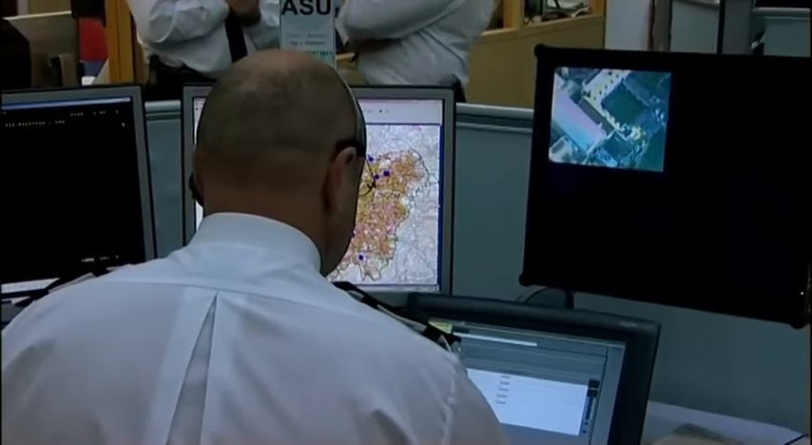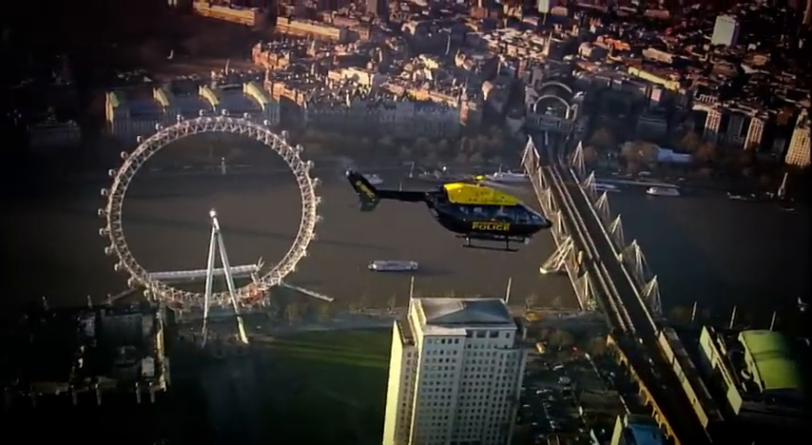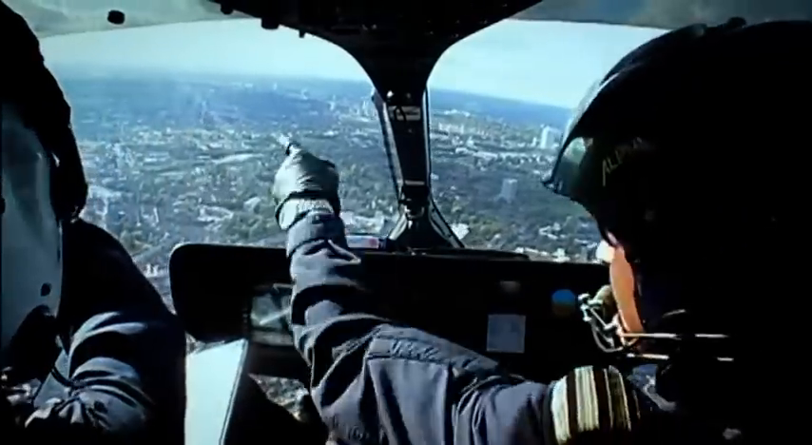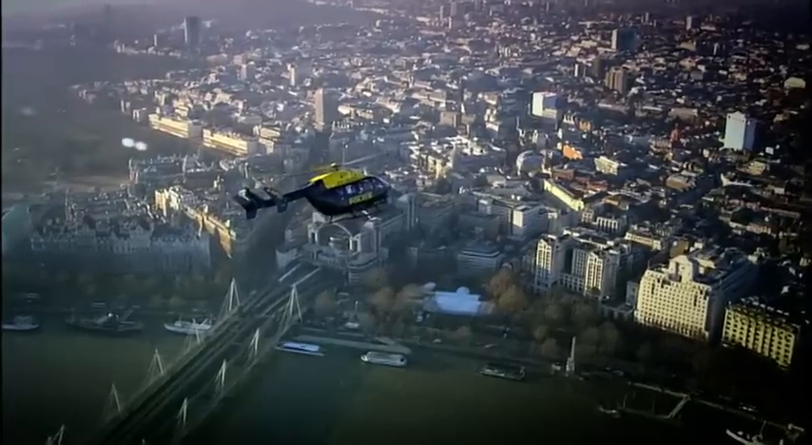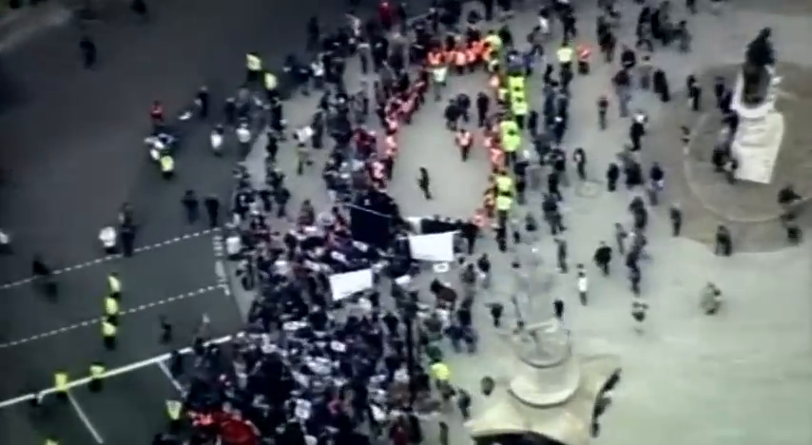That means demo hotspots. Steve, if you can go to Parliament Square, get into a hole for me. Steve, what's going on, mate? It's over there. Over there, yeah. Oh, it's on the move, it's on the move. It's off.